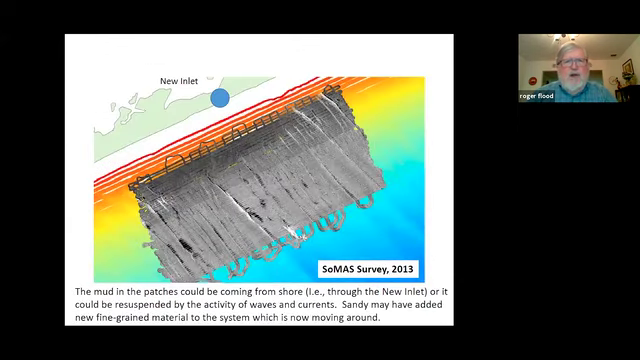All right, so we're going to move along to that second area I talked about. This is called the survey of the New Inlet, and I put a dot there because the chart file I was using didn't show an inlet there, but during Hurricane Sandy there was a breach in Fire Island that created something that's called the New Inlet or the Old Inlet or the Wilderness Inlet.